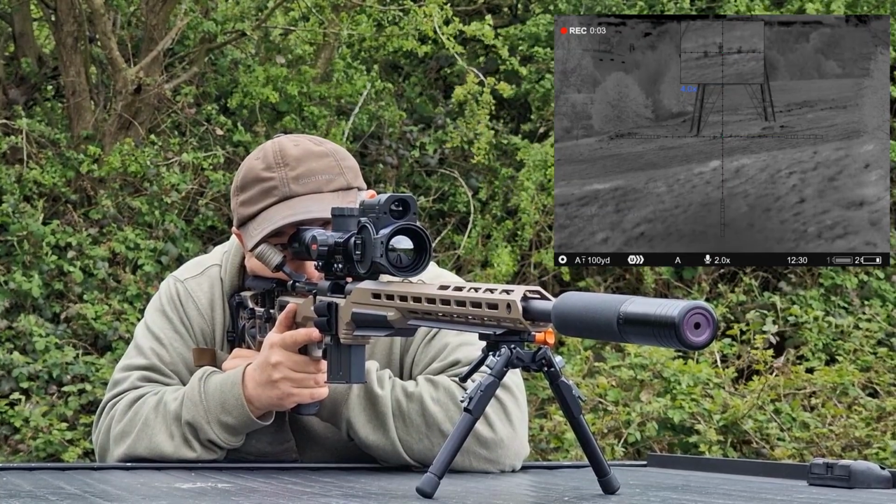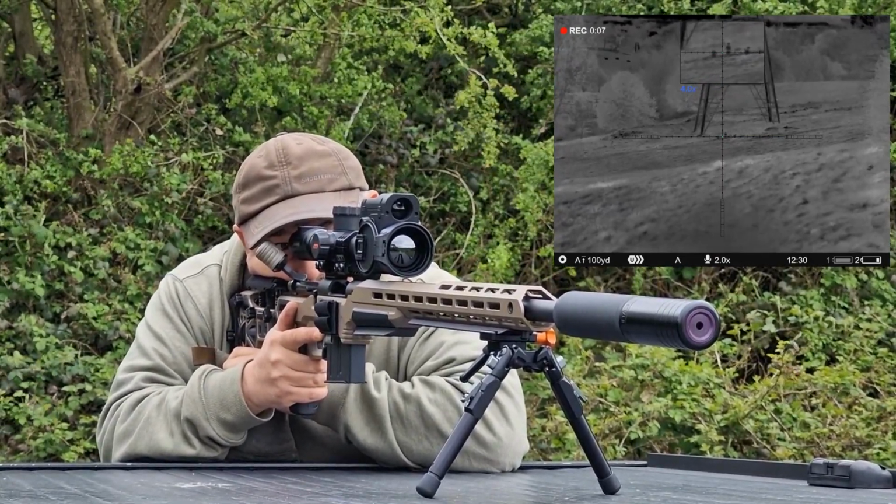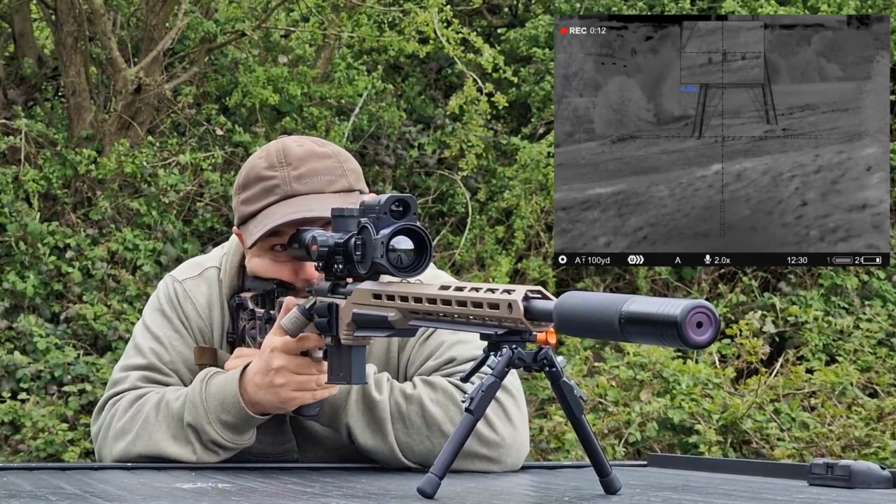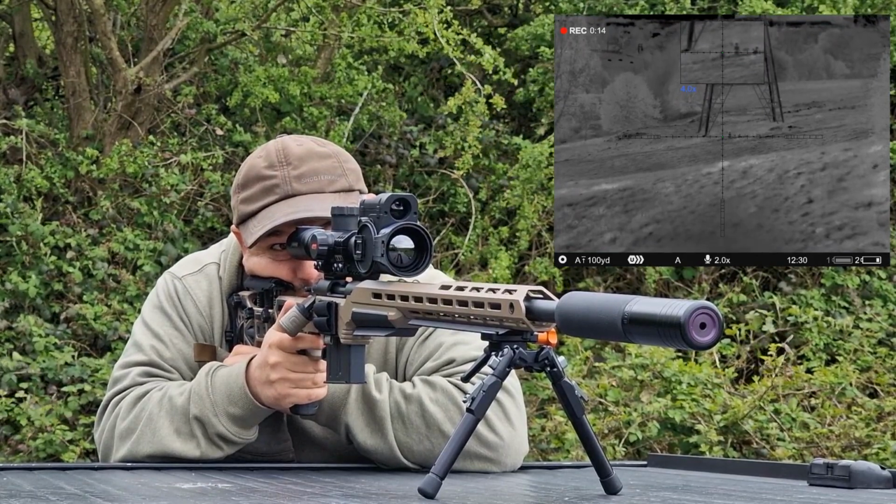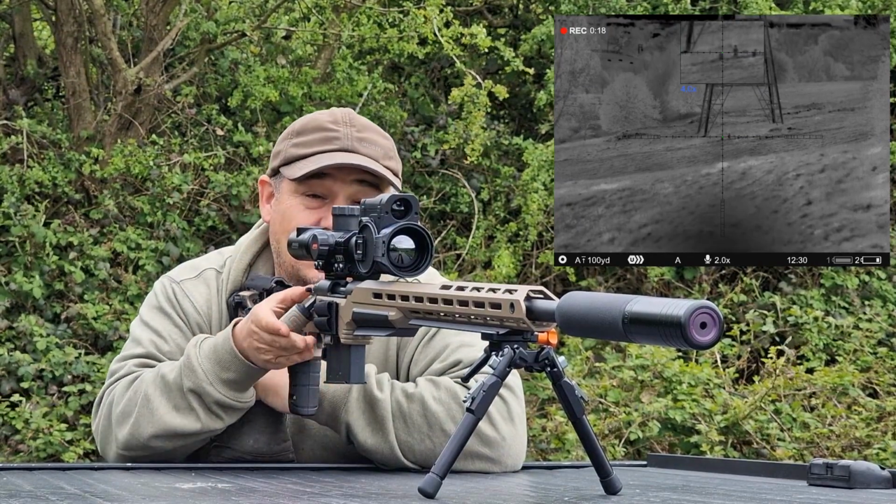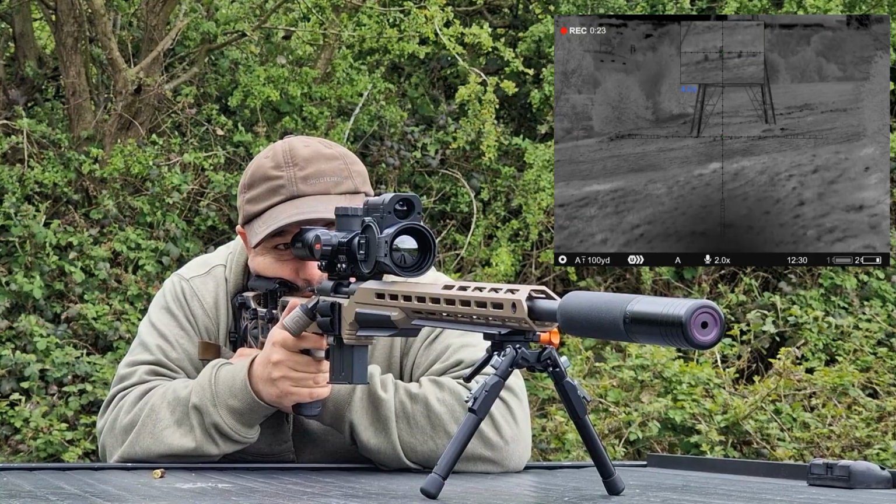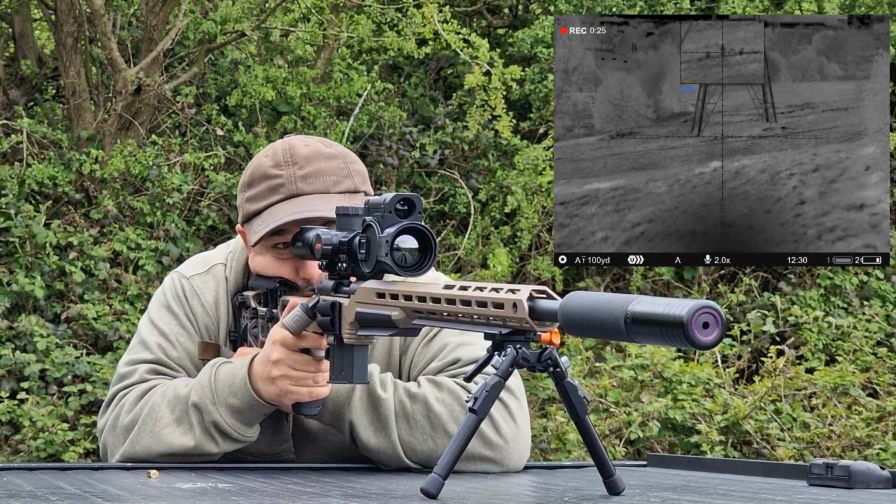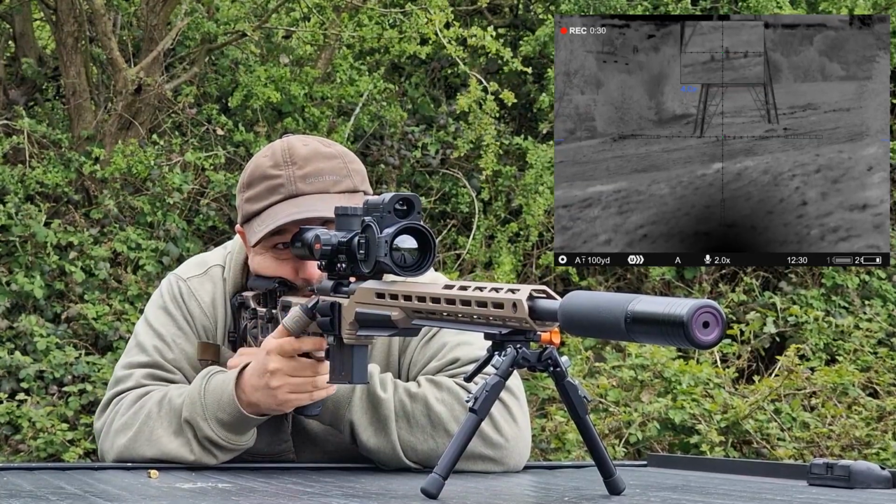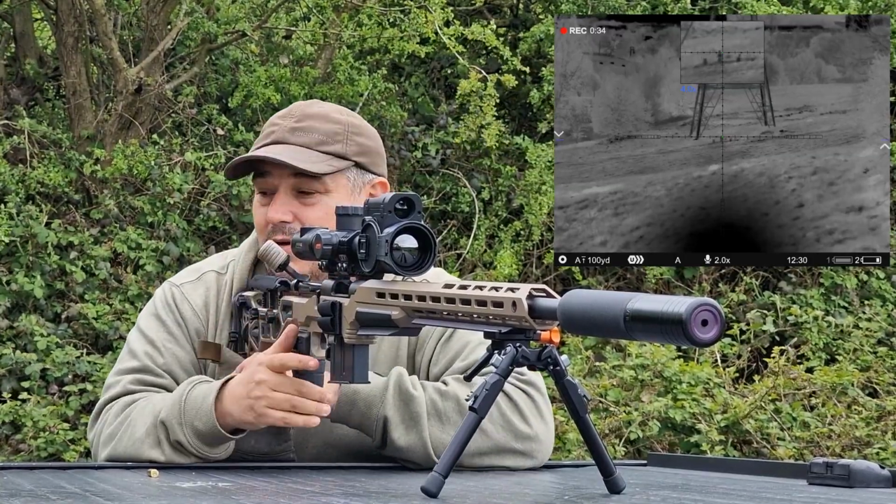So as you can see down there, I've got the picture-in-picture. You can see my bacteria gongs, you can see my fox gong, my other bacteria and my single point gong there. So all we're going to do, we'll go on the fox first on the spinner. Very different point of impact on these. Not too bad. Not too bad at all.